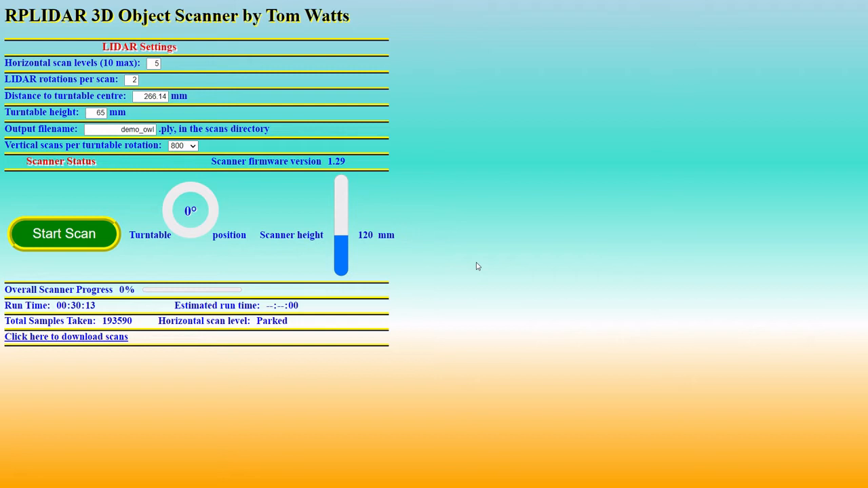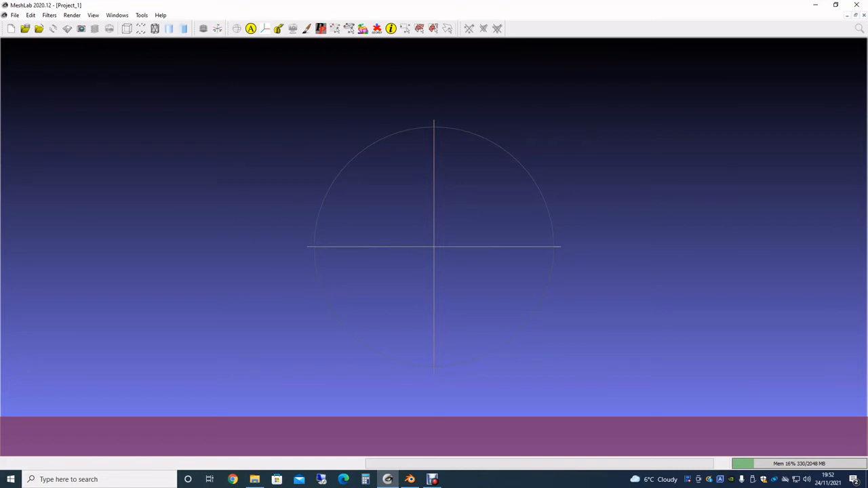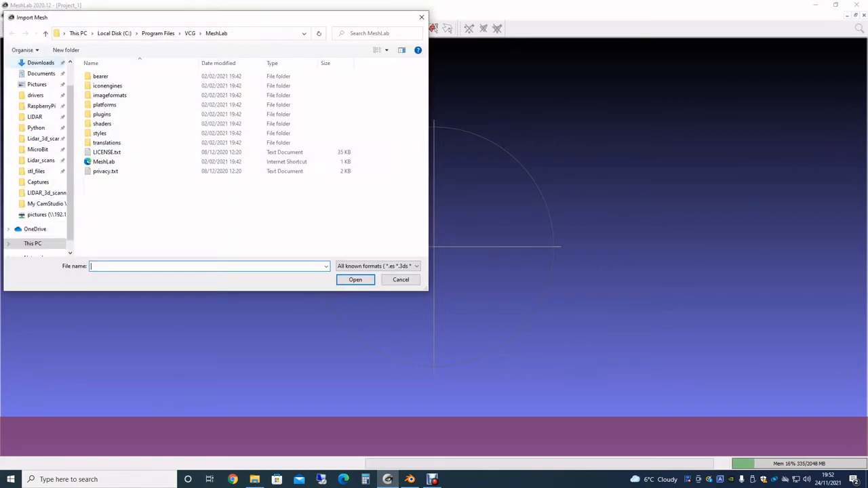So the scan's now finished. The file we want is called demoal.ply. It does it in PLY format, which is a fairly standard format, and we just download the file here. So I'll just download that. Right, so now we need to go into MeshLab and process our file.